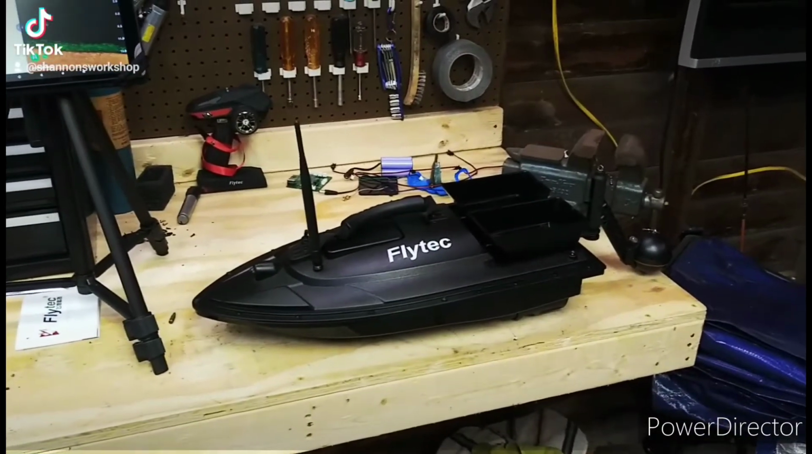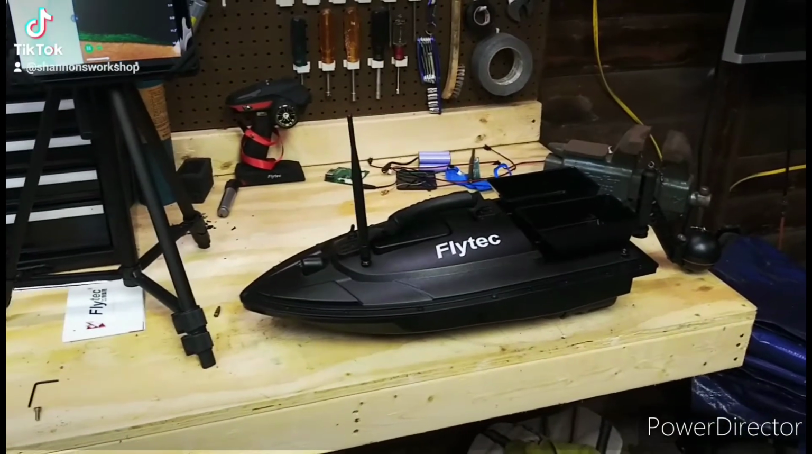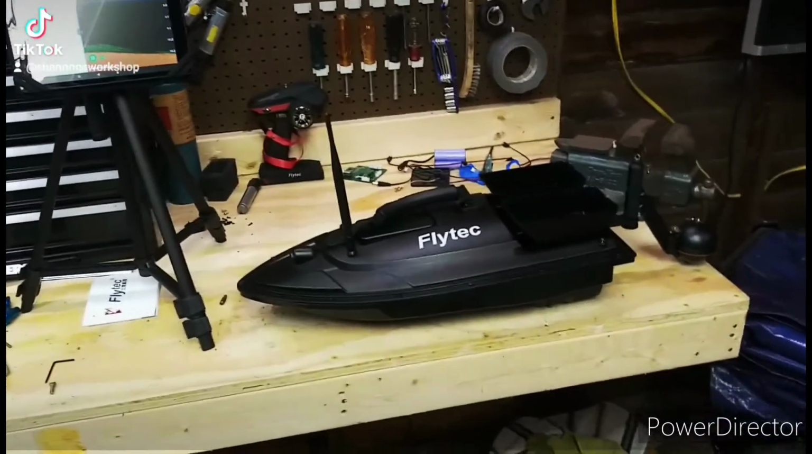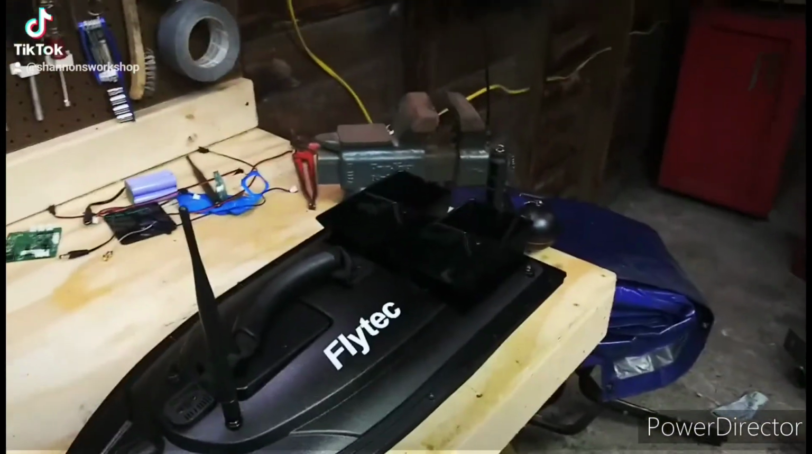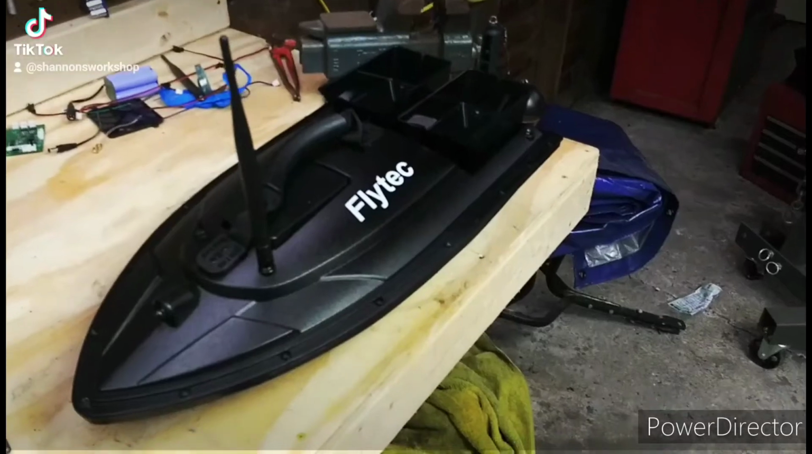I went ahead and bought another boat and the board for the one that broke. This one's pretty much ready to go now. First thing I did was tear it apart, but I just want to let you guys check it out. This one will be running on probably Sunday or Saturday.